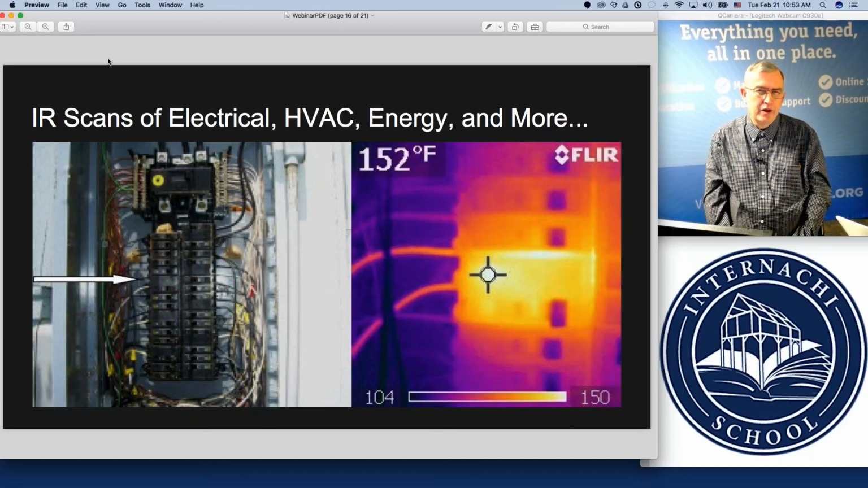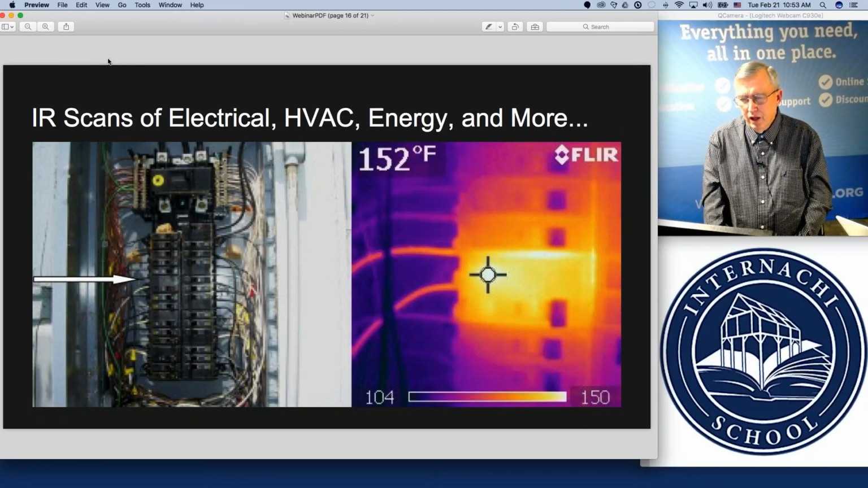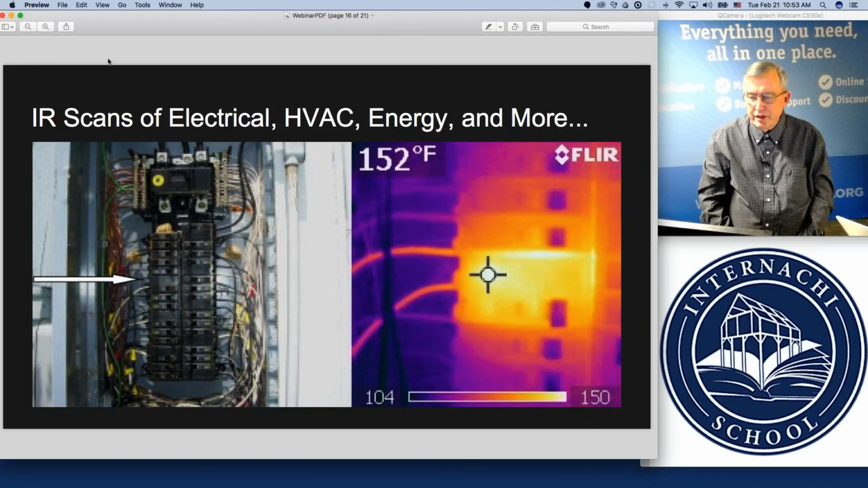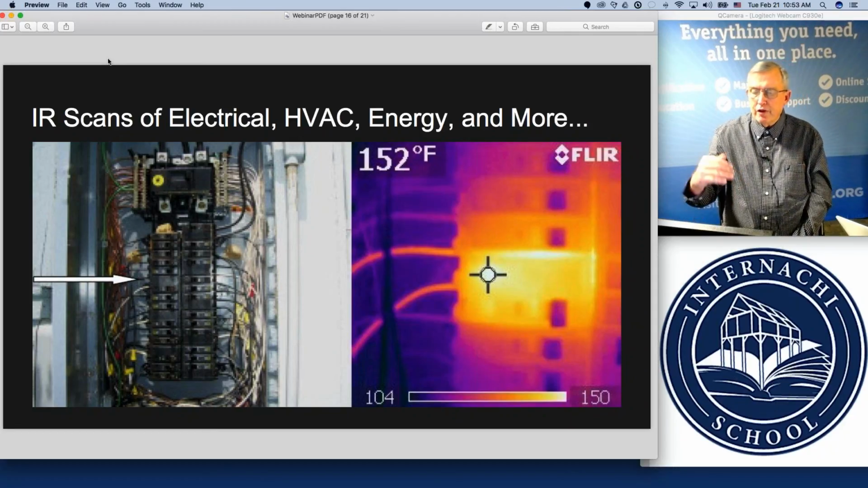Sometimes it's the pattern, and the patterns have to be seen with a camera that has the ability to pick up enough details to identify the pattern. Case in point, look at this picture on the right. You can see where the little spot temperature bullseye is there on that one breaker. And look slightly above it, in between one breaker and the other breaker, you see an intense warm area or heat coming out between the breakers.